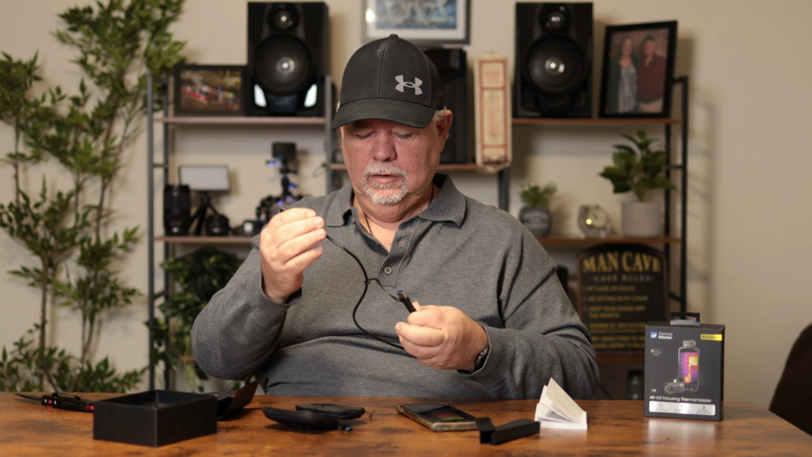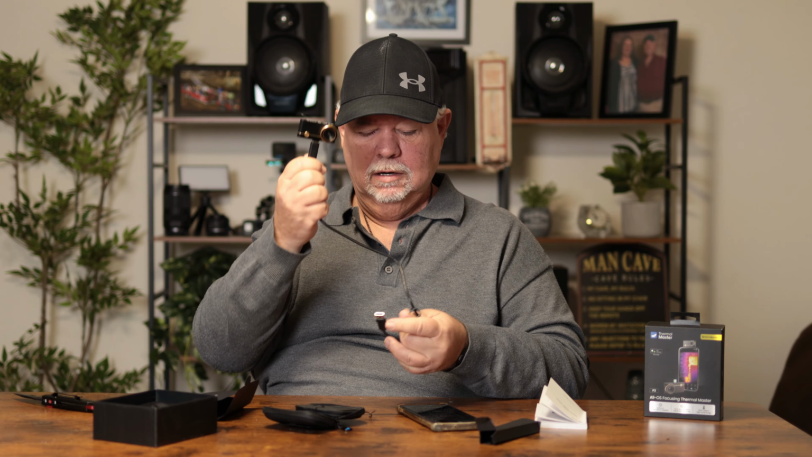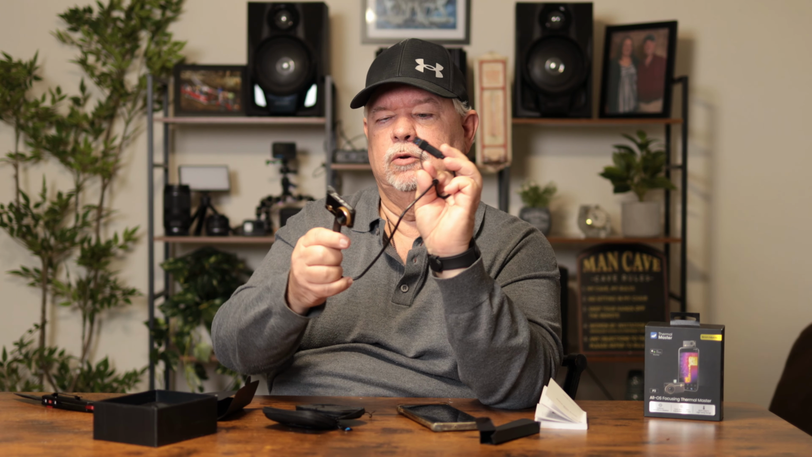And if you want to plug it into your computer, what you'd want to do in that case, just plug this into there. Then you could plug this into here. And then there's your USB-A plug to plug into your computer.